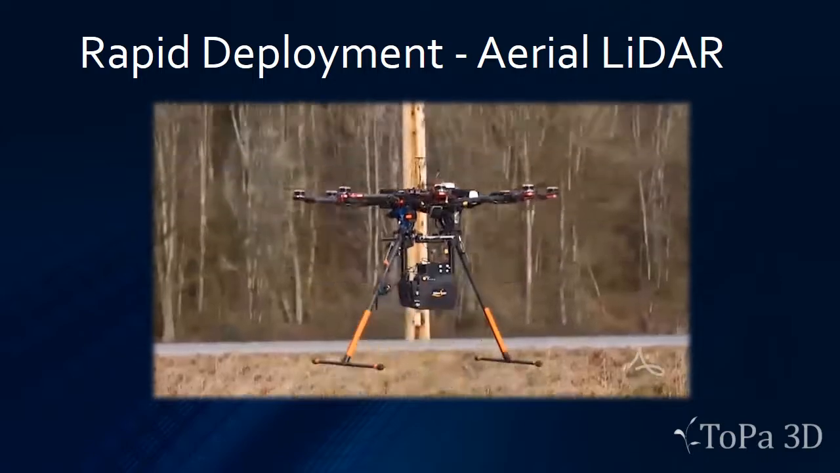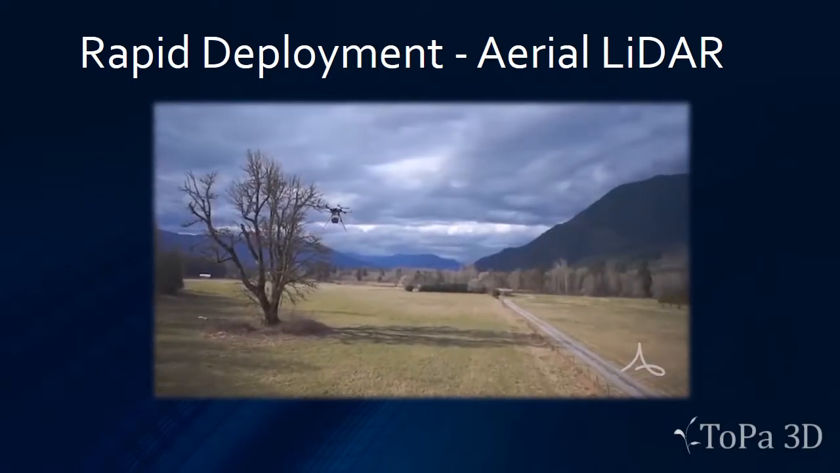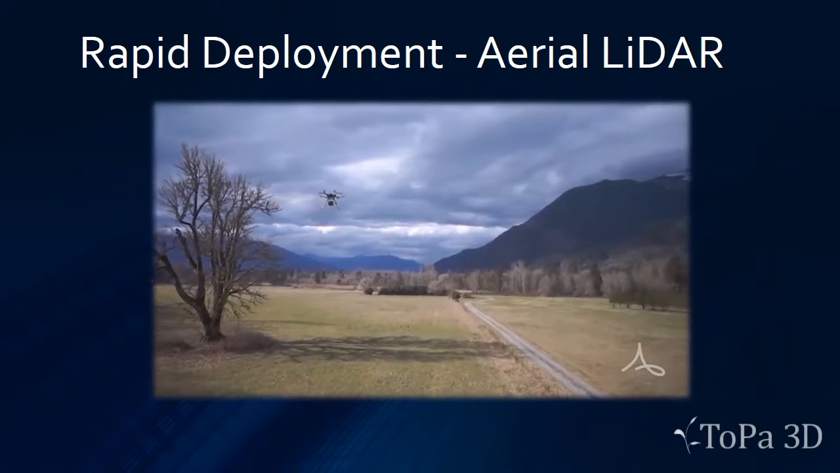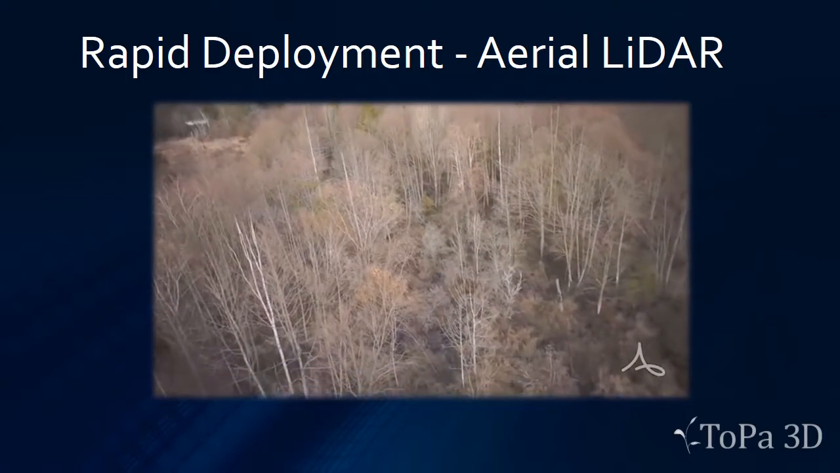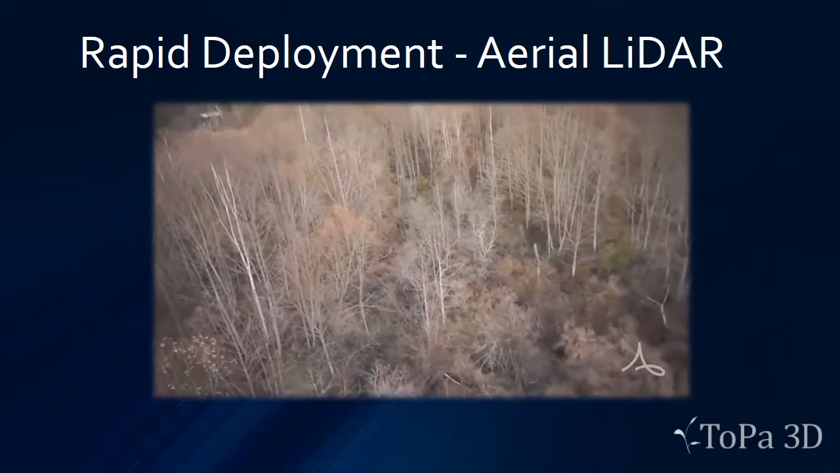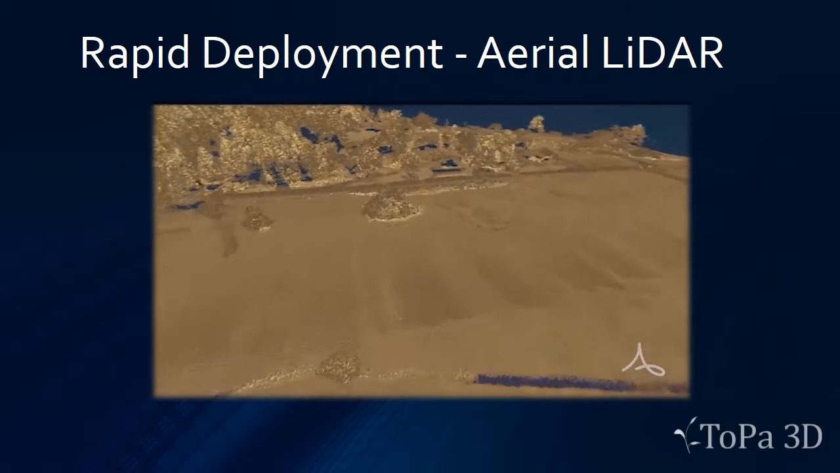Using drones, we can attach 3D scanners, LiDAR units that have GPS and IMUs and all kinds of interesting sort of self-localization and 3D location devices so that you can create point clouds from the sky for those hard-to-reach areas.